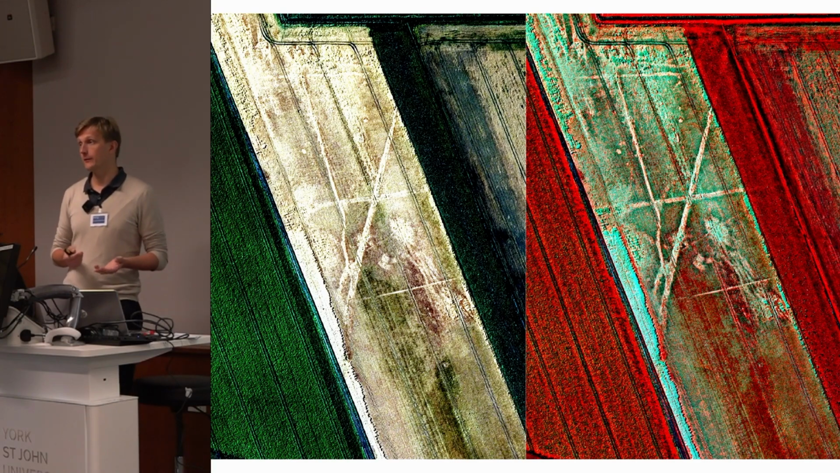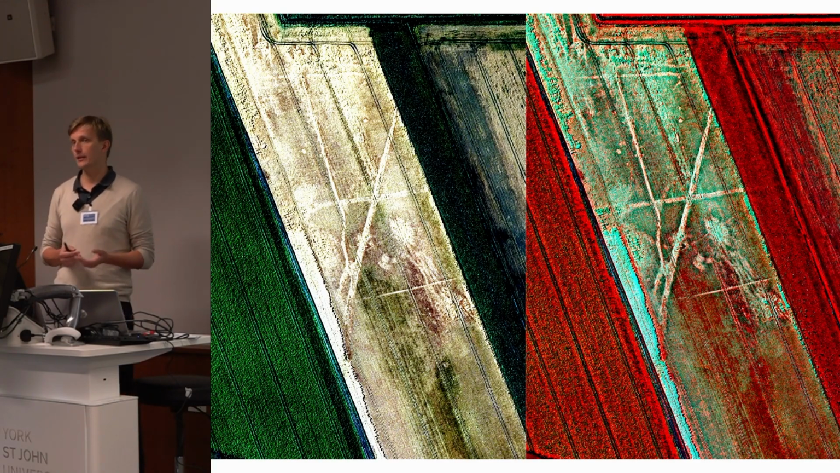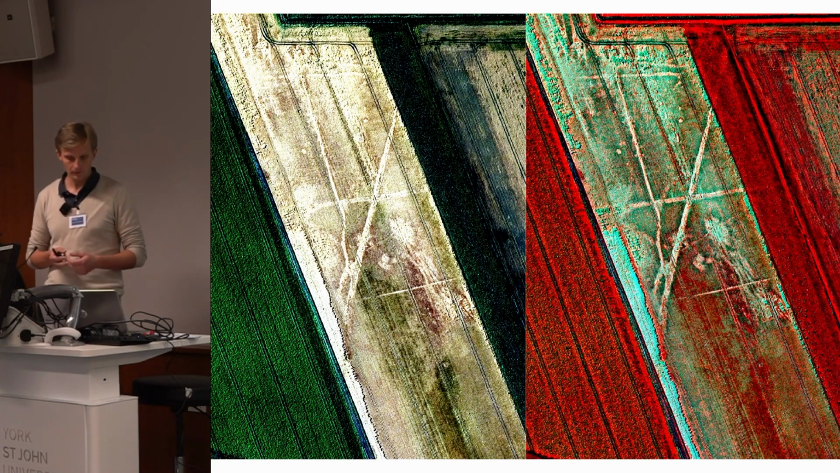So there is a benefit of using 3D data and combining it with the blue and green channels from the vertical imagery.